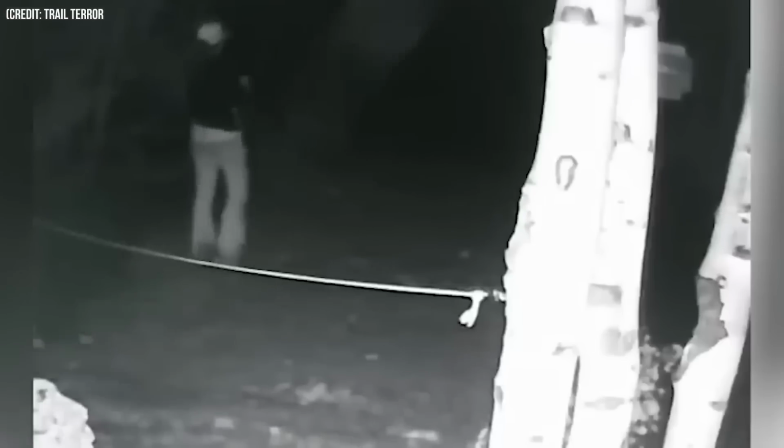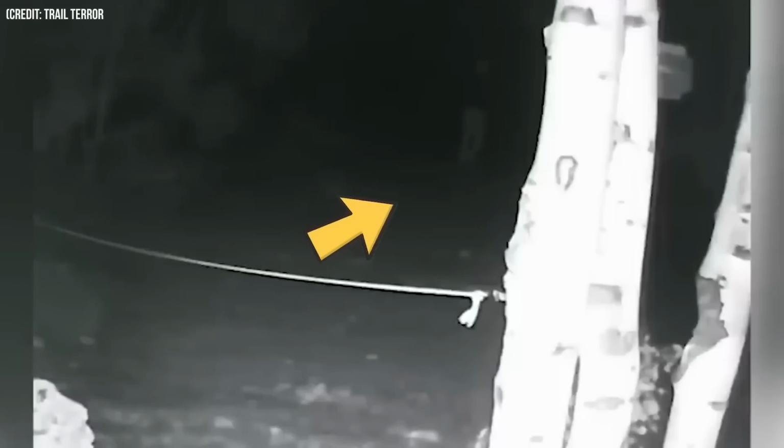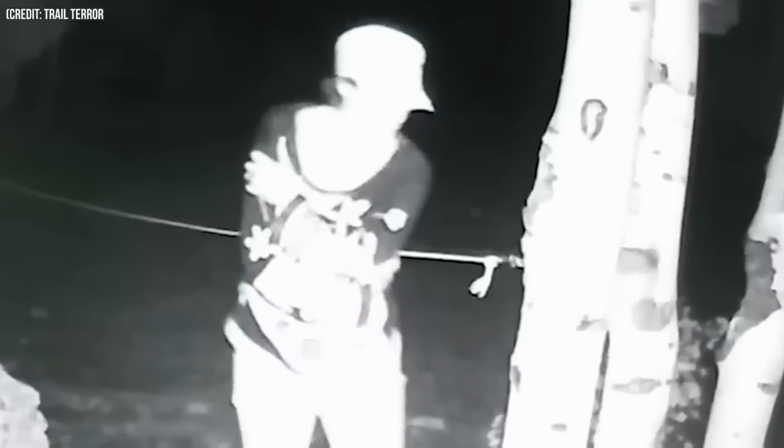Something's off about her, like she's lost or disoriented. And check this out. Her walking seems kinda wobbly. Could she be on drugs or something? What on earth is she doing all alone outside in the middle of the night?